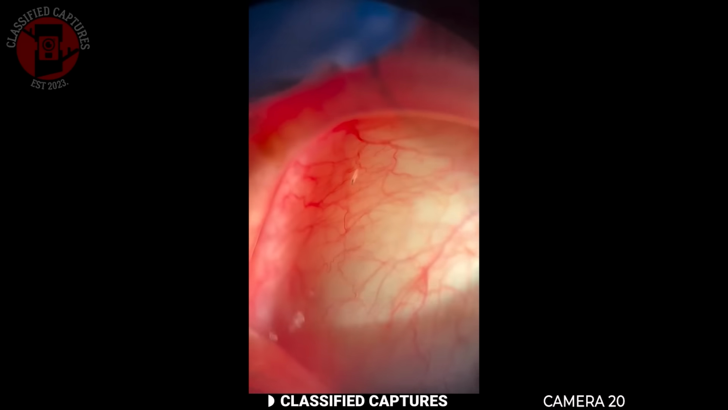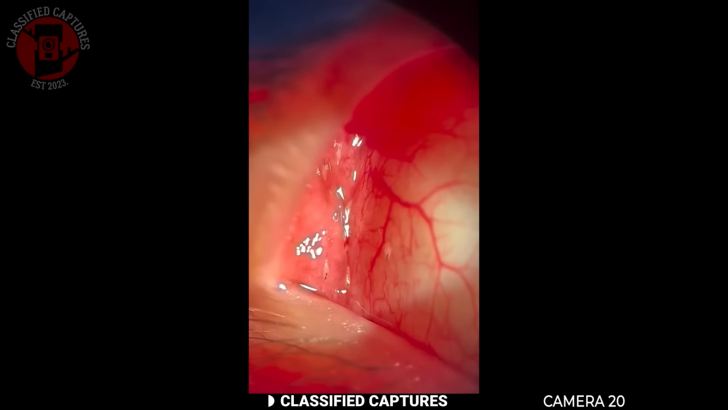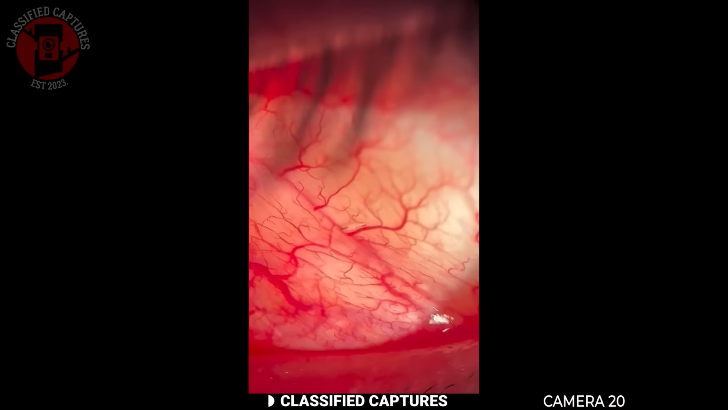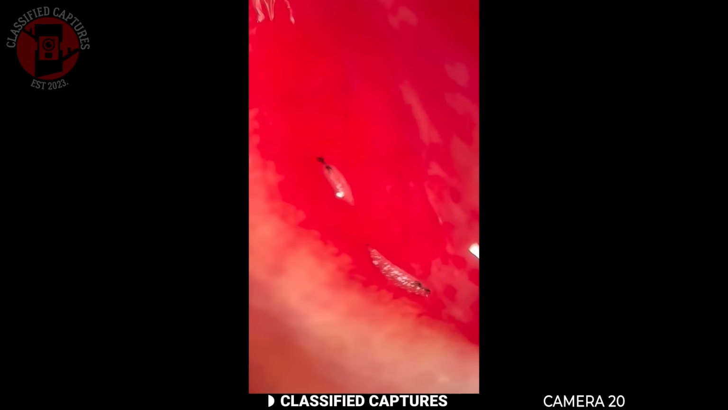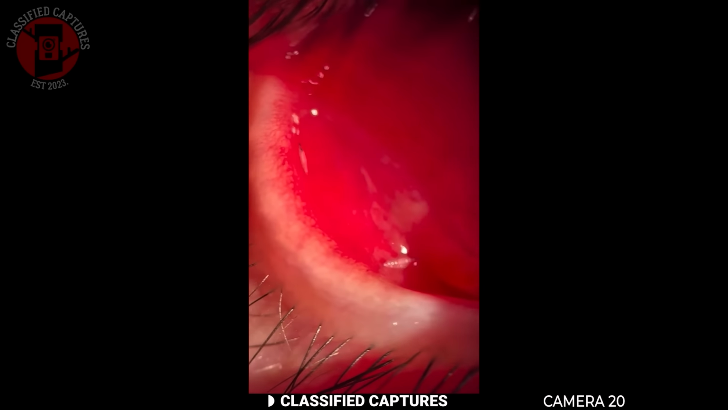The doctor confirmed that these were fly larvae. The patient had essentially become host to living parasites feeding and growing inside their own eye. This condition is known as ophthalmomiosis.